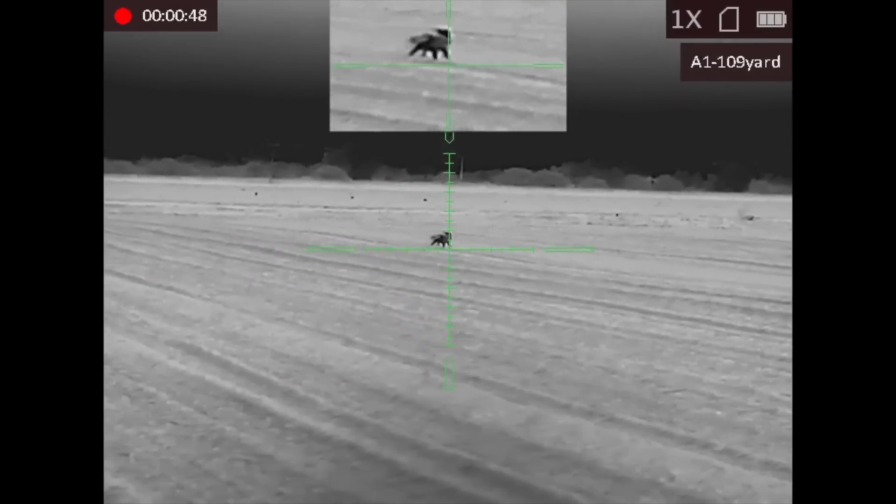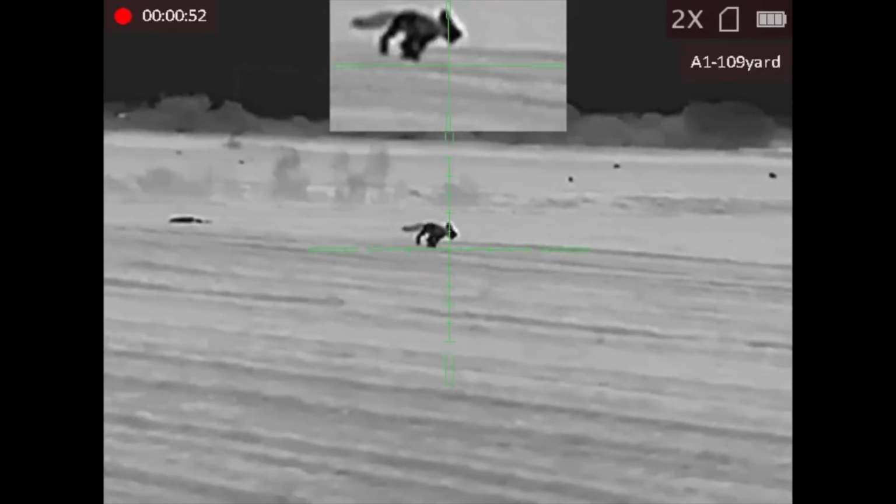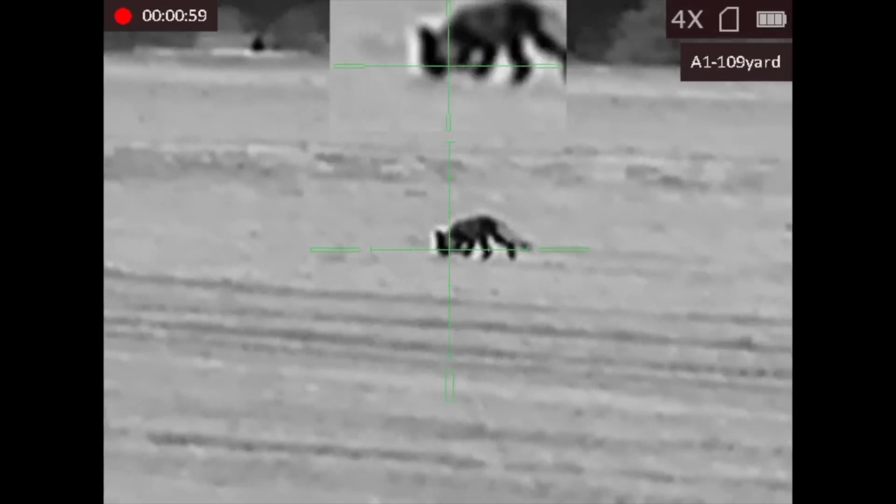Again, Chris just struggled to get on that one, and with this one having sighted us and now running, you can see the first fox there in the background. I decided to take it if it was going to give me the chance at stopping, and sure enough it did, and I took the shot fairly swiftly.